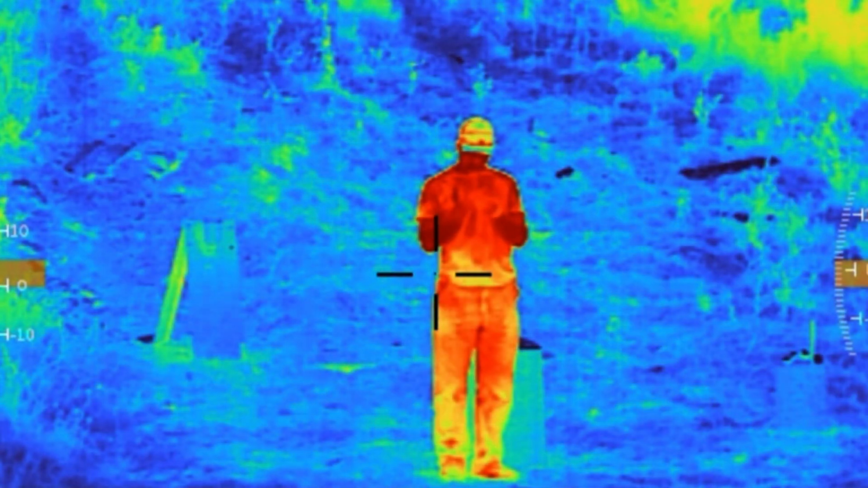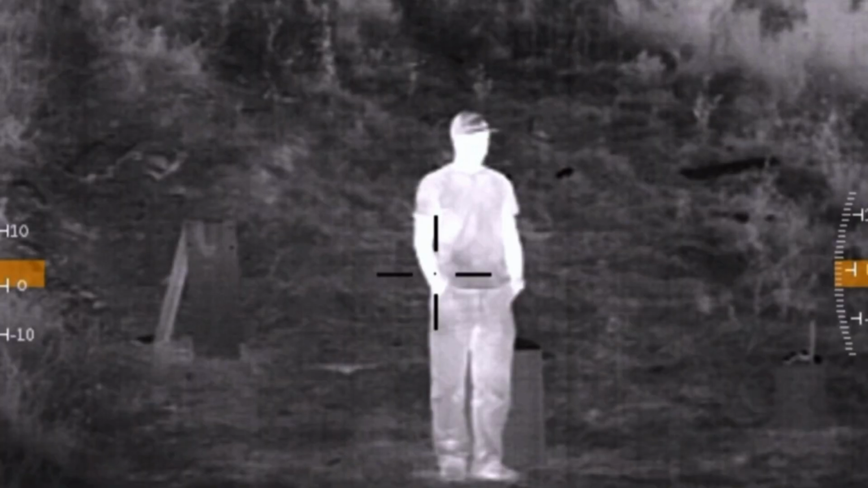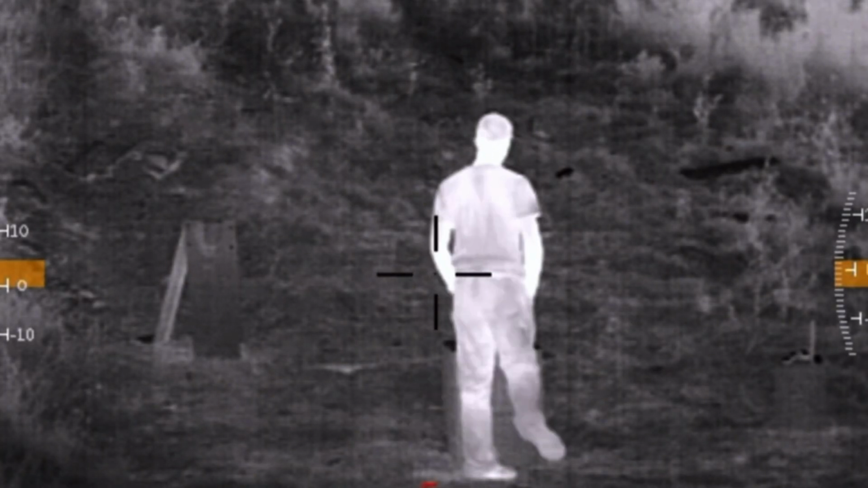So thermal is gradients of different temperatures, and hot objects like people or animals, as they produce more heat than the ambient environment, will show up a lot better with more definition, and are much more easily detected than, let's say, a tree or a rock, something that has a temperature level very similar to the ambient environment, right?